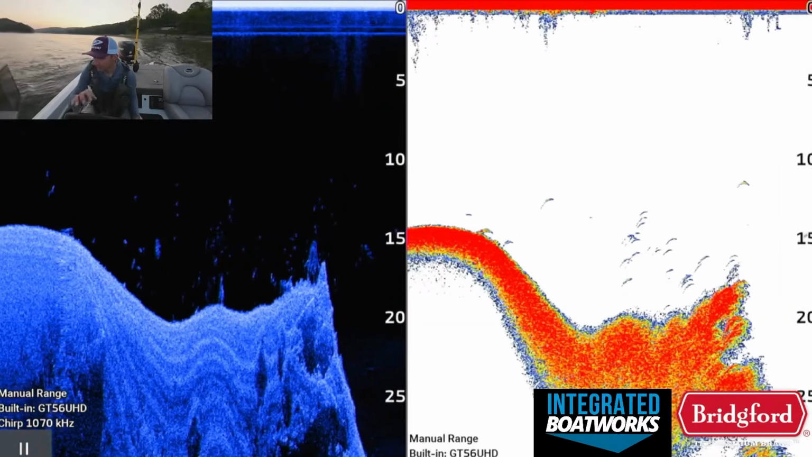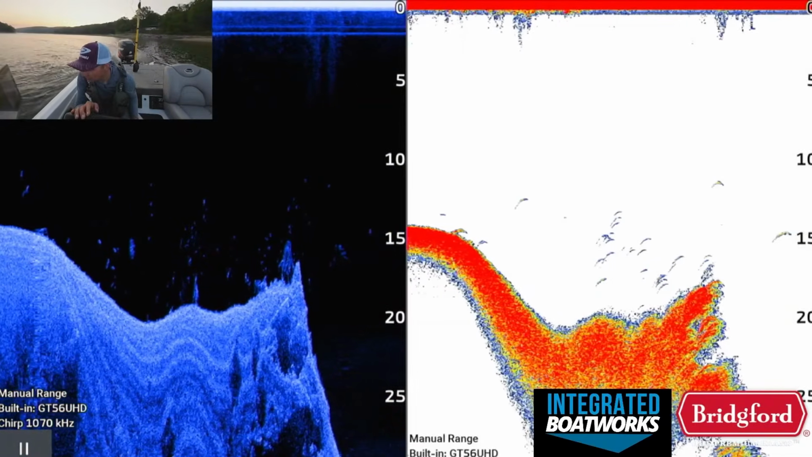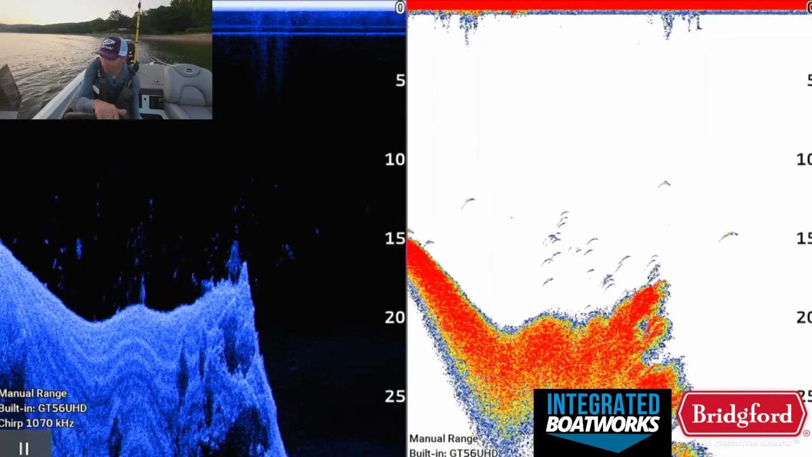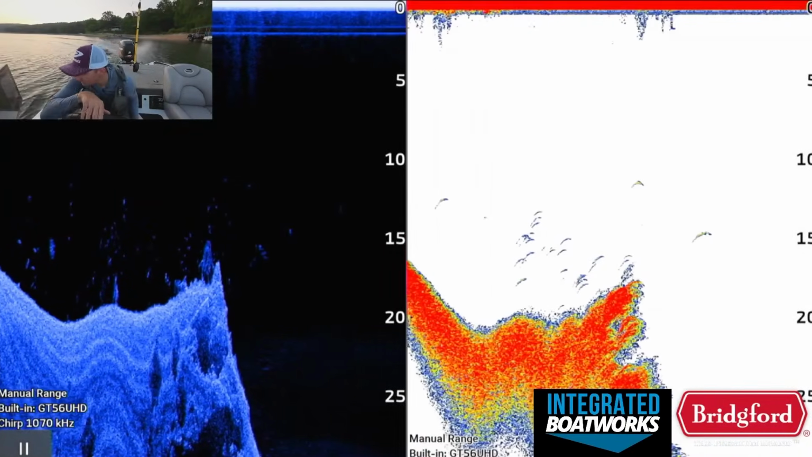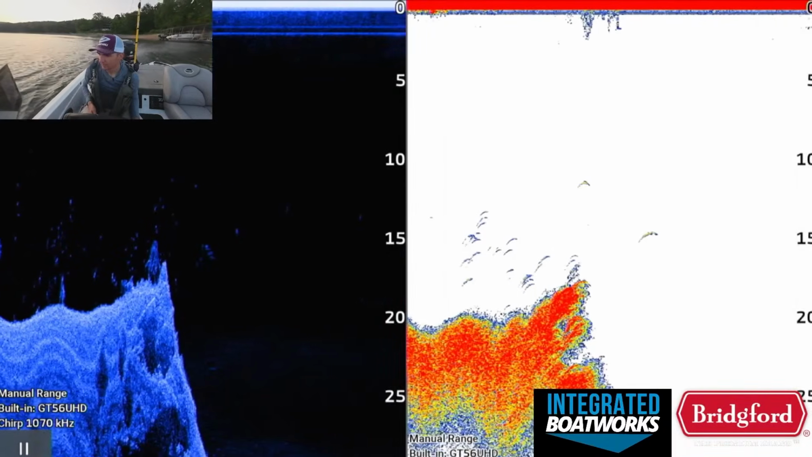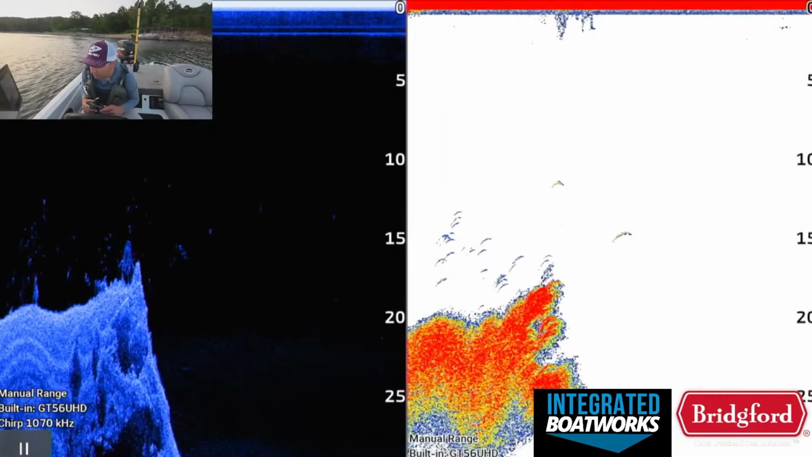Yeah, it's a bunch of fish. They don't look very big. Those look like small spotted bass if anything, but they're also stacked up pretty tall. Those could be crappie maybe too. I would give those a chance to be crappie.